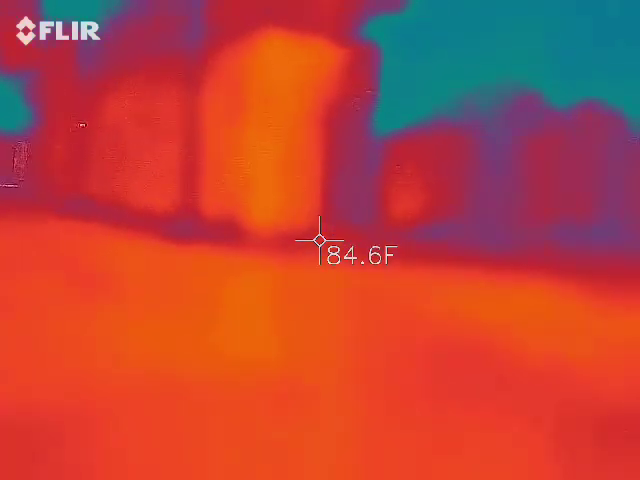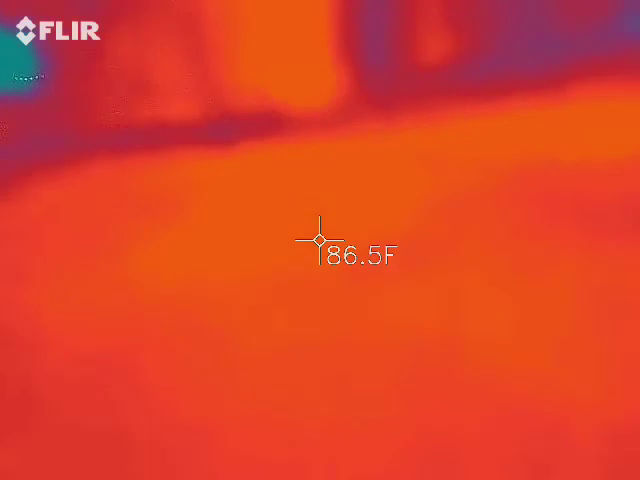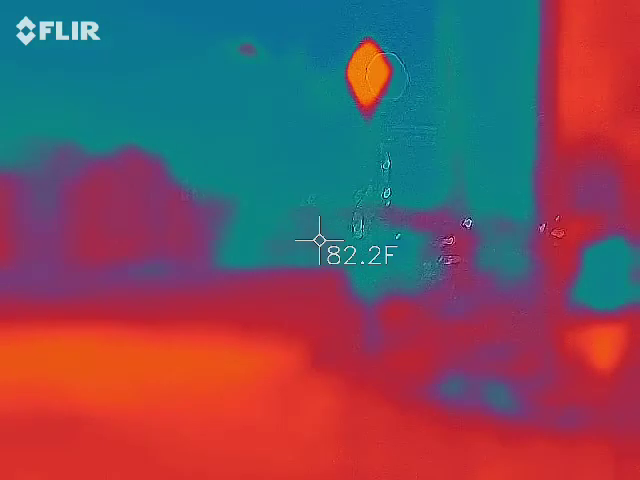I usually go through with the thermal camera and kind of see what we got going on, and listen to the spirit box along the way.